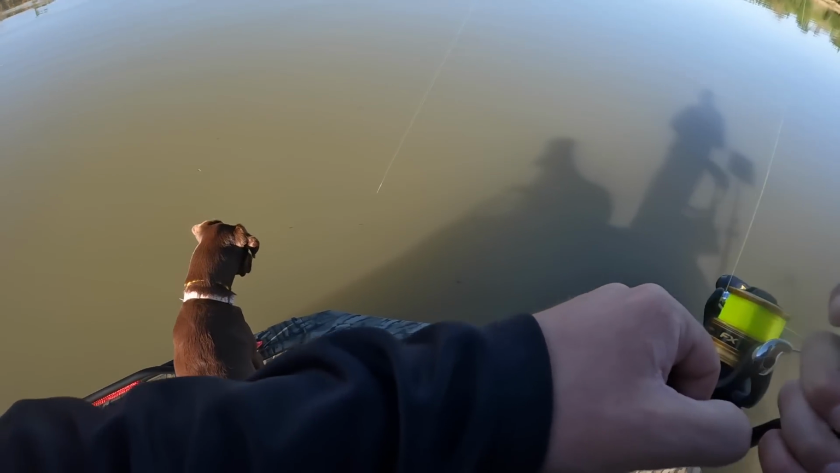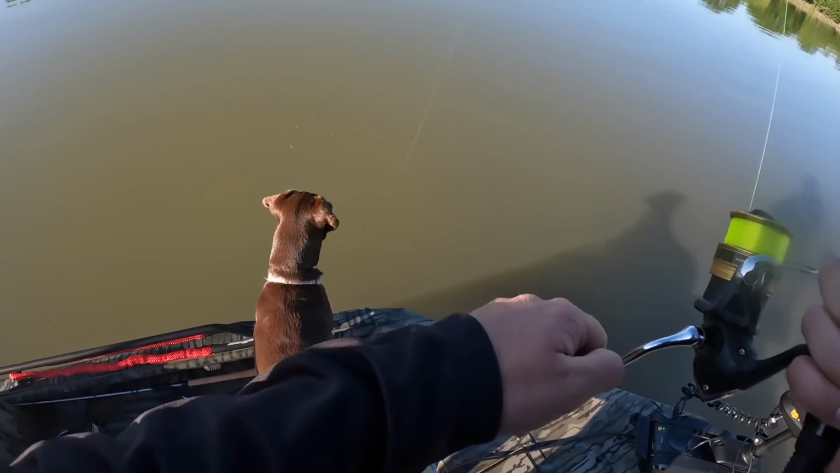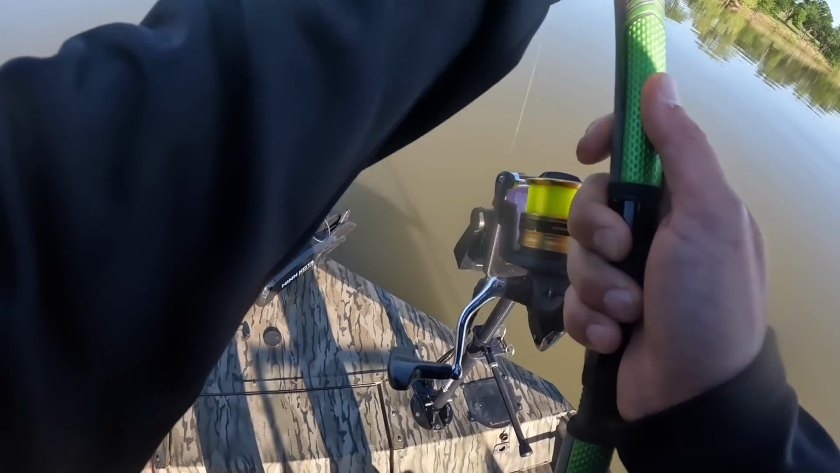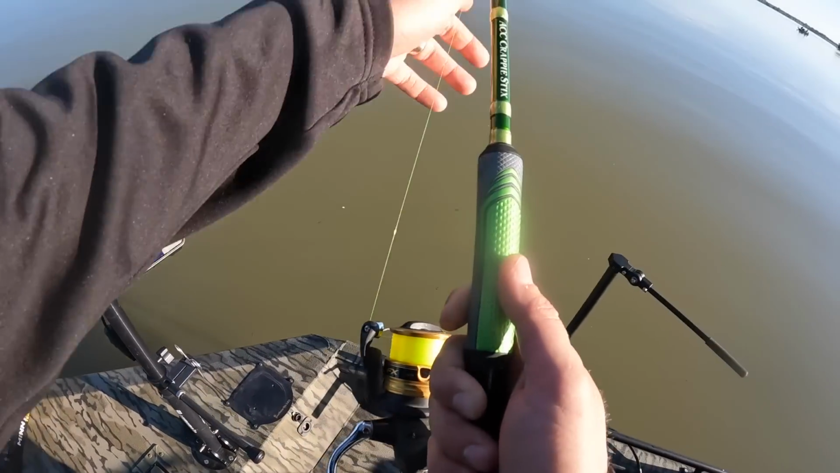Everything on these jig pulls feels just giant. It's a big fish, whatever it is. Holy crap. Oh. A carp.